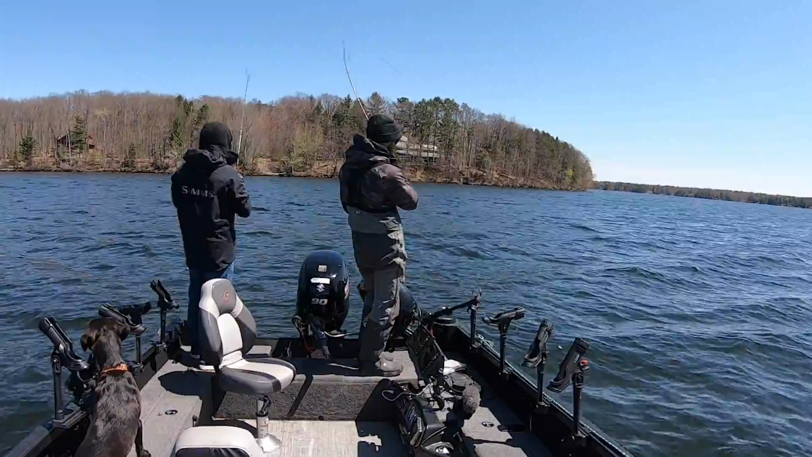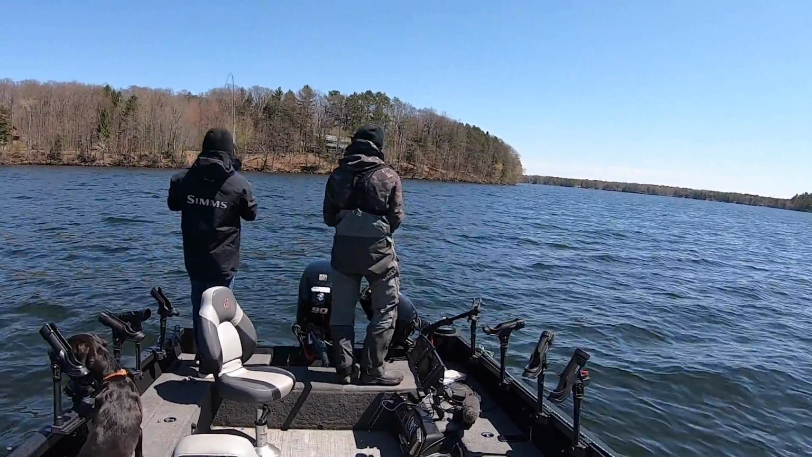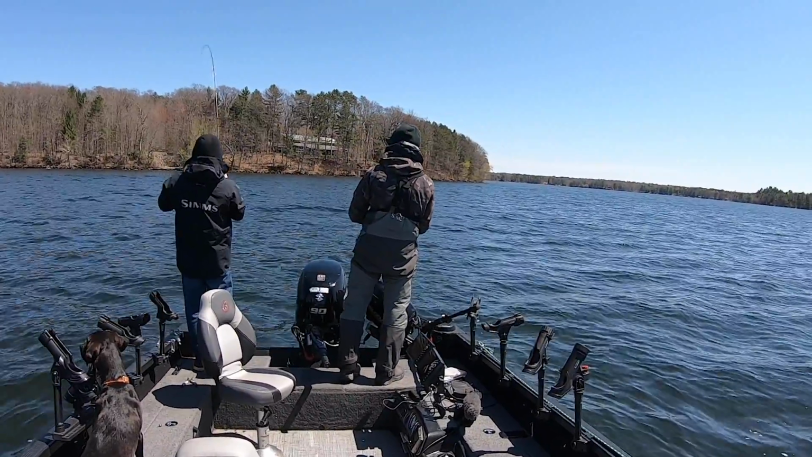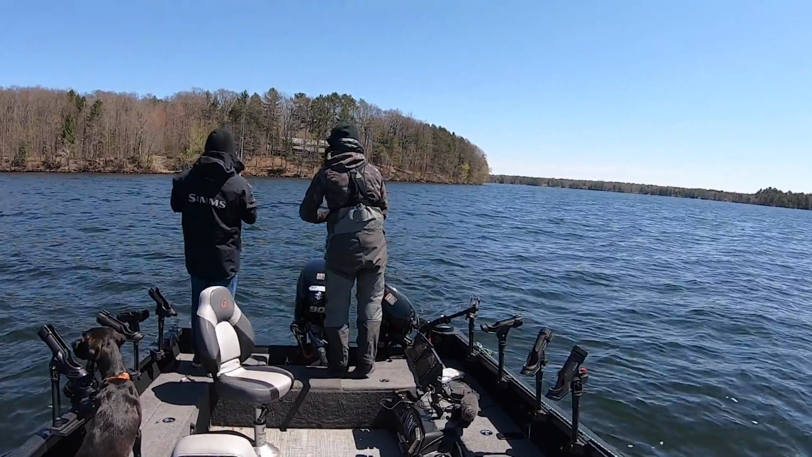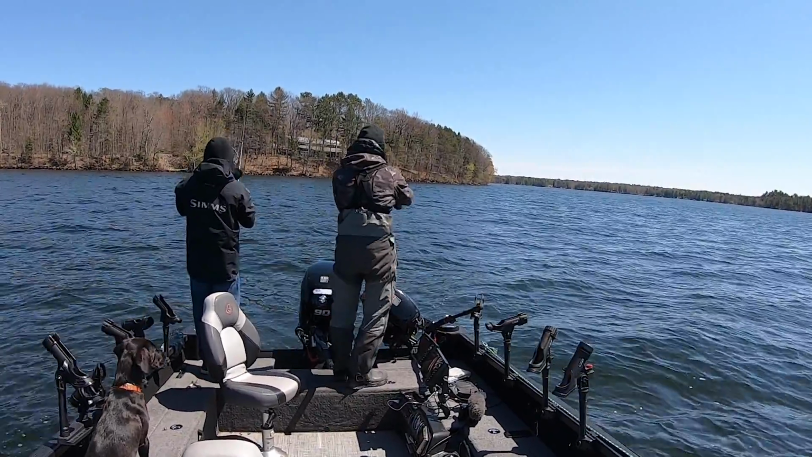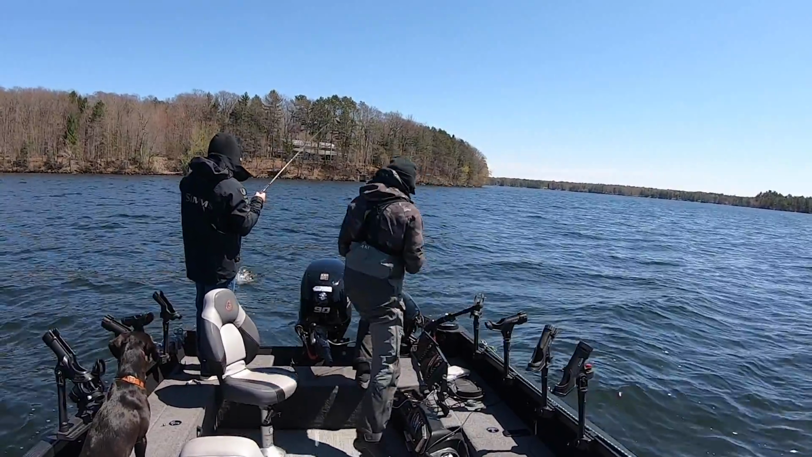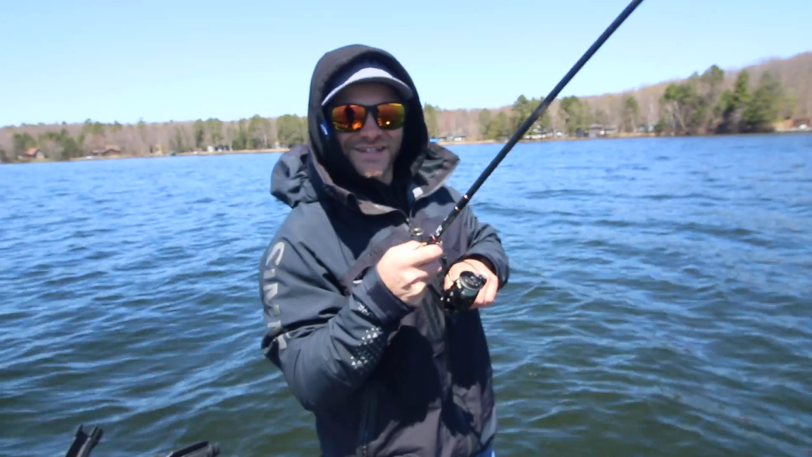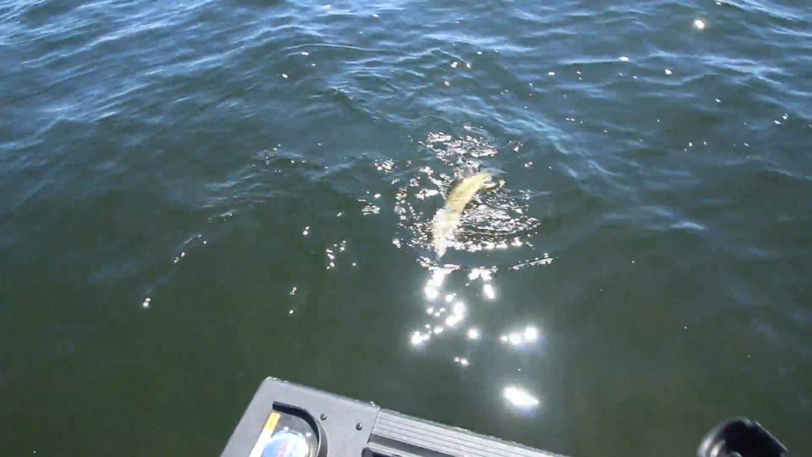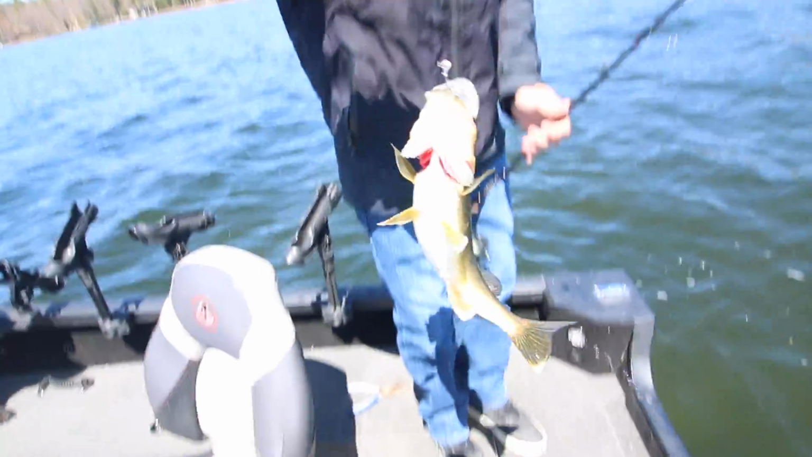Fish on. That's hooked up on a nice walleye. Grab a net. It's a little eer there. I actually caught that. Not as happy about that as with Mitch's fish.